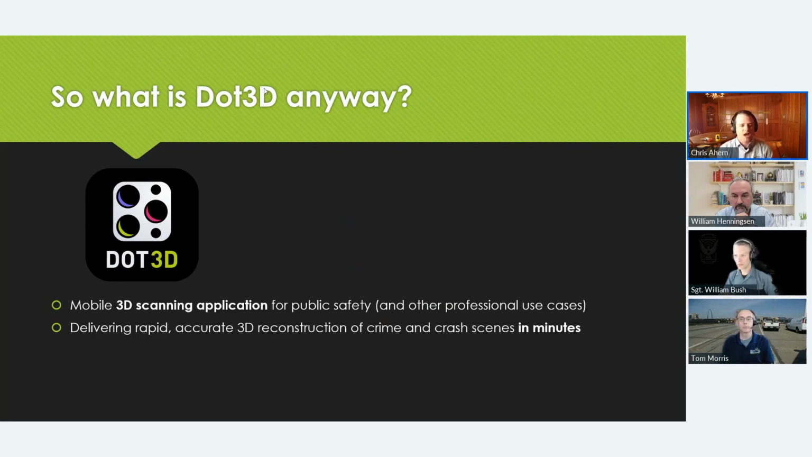And it is delivering rapid, accurate 3D reconstruction of crime and crash scenes in a matter of minutes, and in some cases, seconds. That is really something we like to focus on, the speed of not just the capture, but the processing as well.